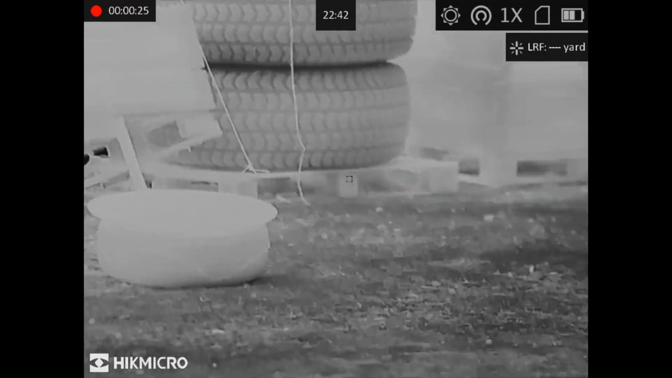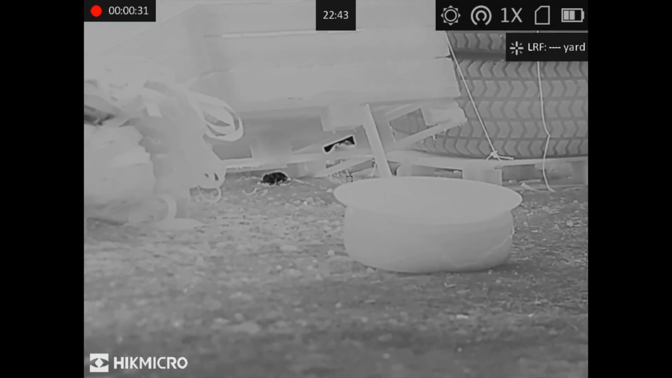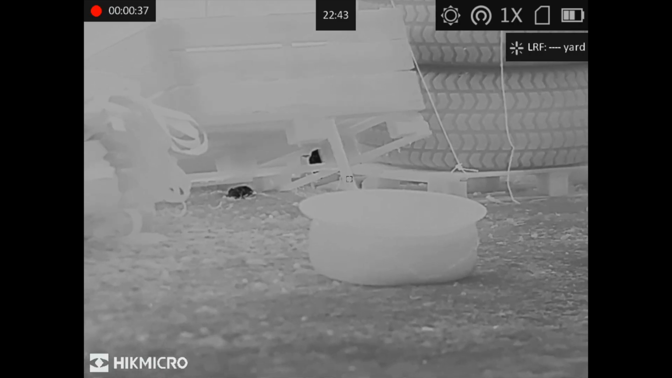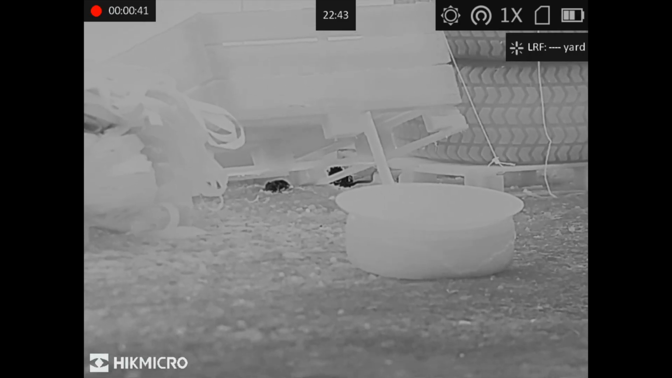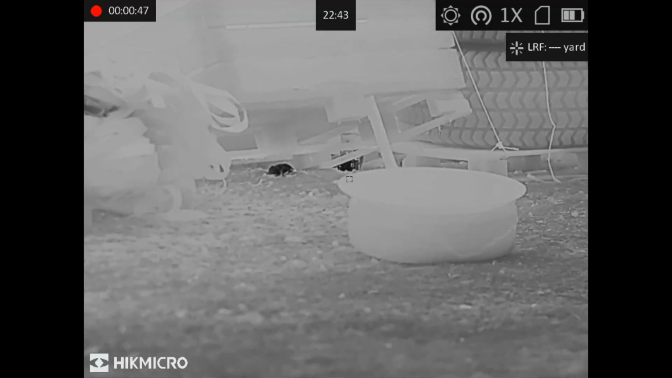The good thing with the thermal footage here is you can still see the heat source on the rats well after they've been shot, as I managed to capture this one getting shot by Dwayne. That one's got serious disco fever.